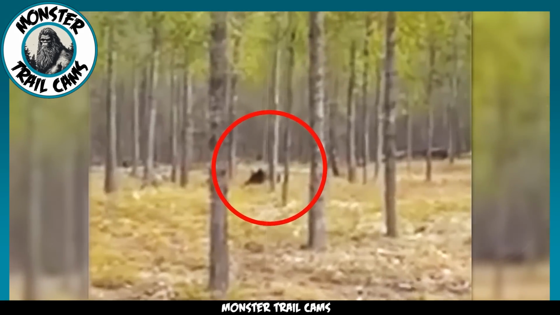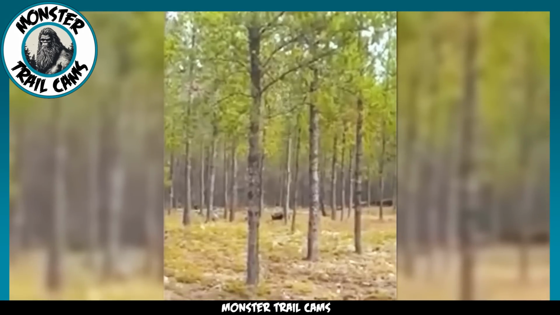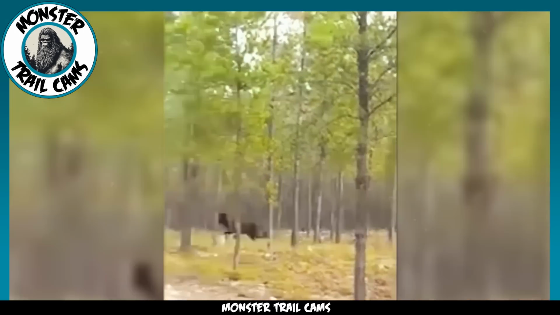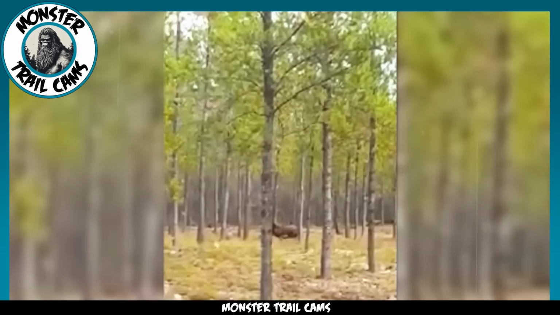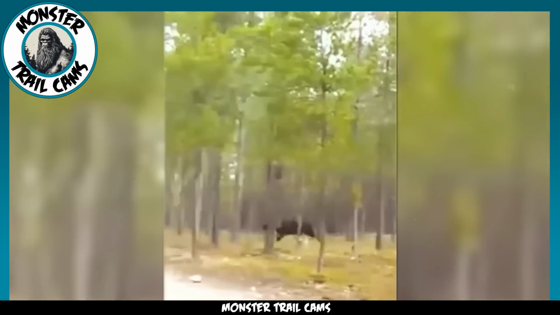The quality of the footage is poor, but it looks to be some sort of creature standing there in between the trees. And then suddenly, it leaps up and we see the creature's true size as it takes after the barking dog. And that is no small dog either, but the wolf dwarfs it completely. It goes to show just how large wolves and other predators actually are.